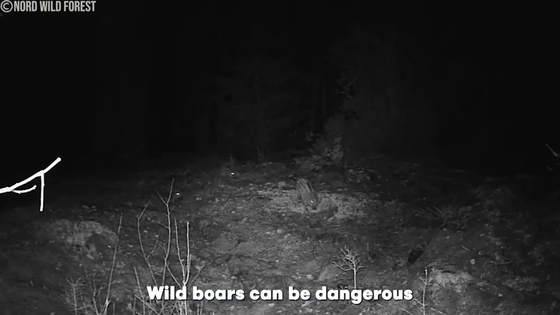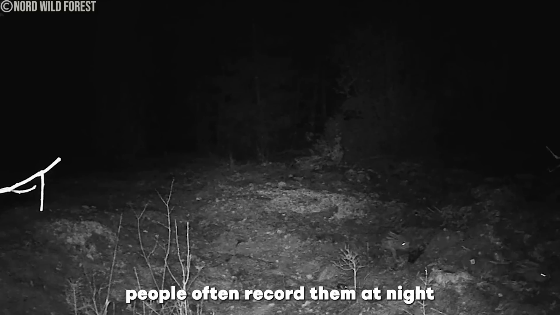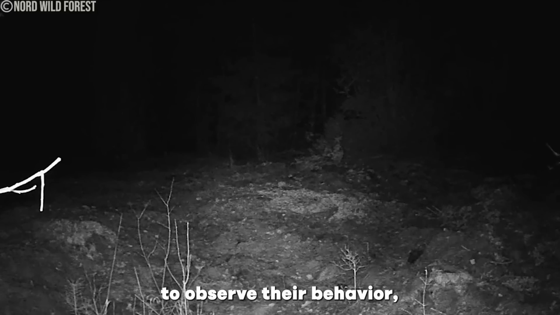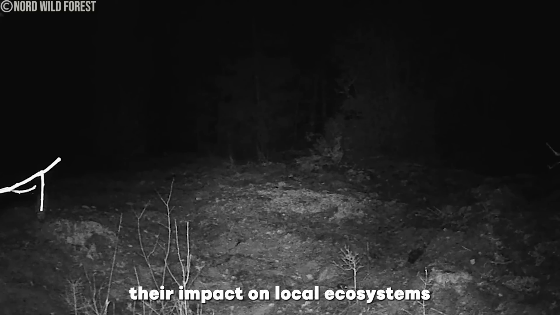Wild boars can be dangerous due to their aggressive nature, especially when threatened. People often record them at night to observe their behavior, track their movements for safety reasons, or study their impact on local ecosystems without disturbing them.